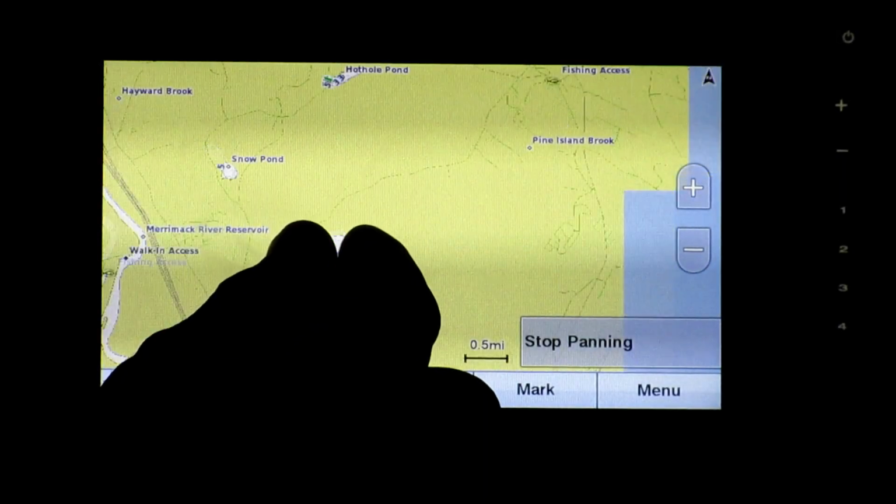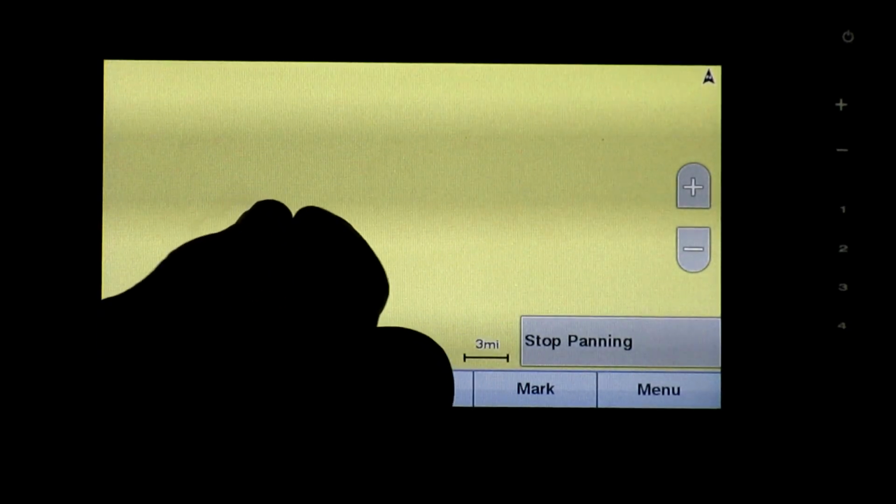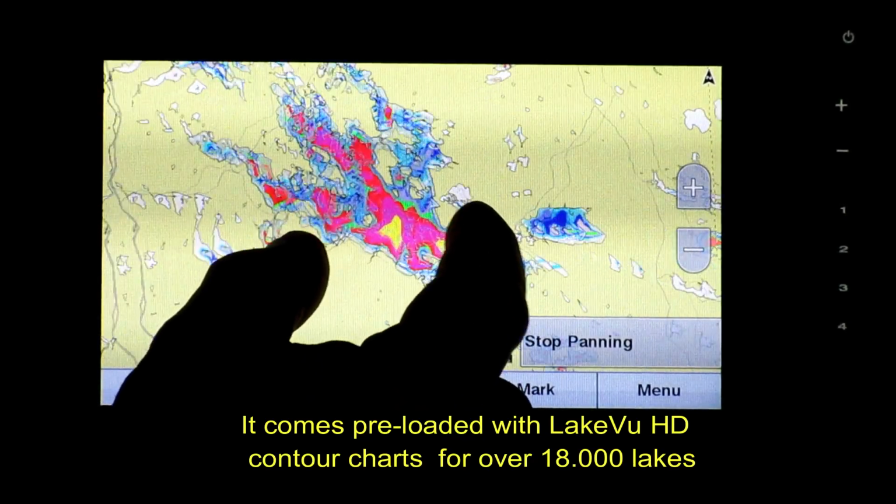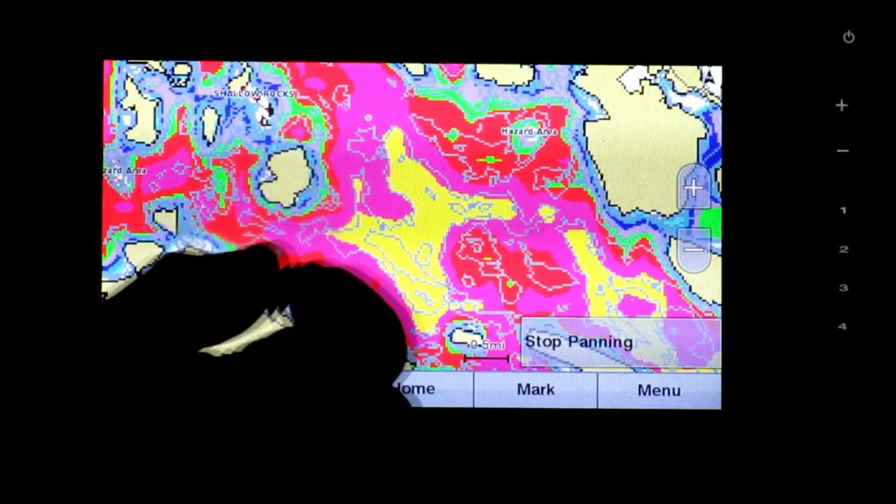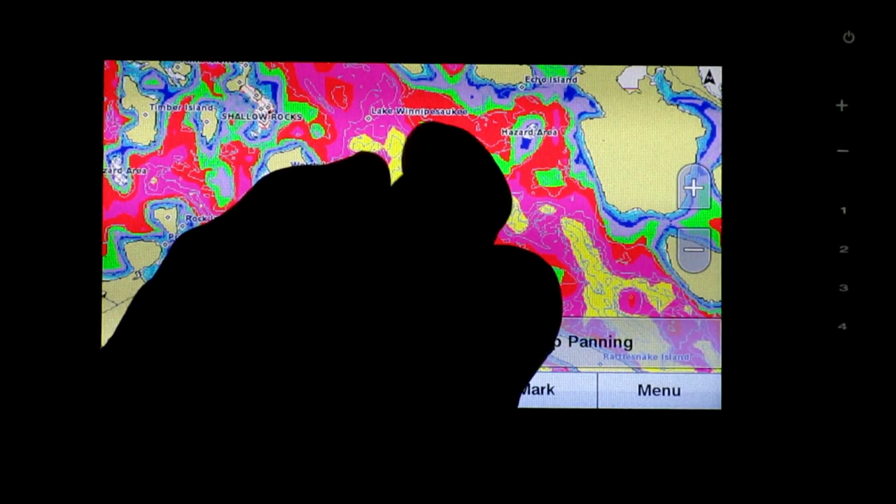Now, another neat feature about this is I have the depth shading turned on. So let me just zoom into another lake. I'm up here in New Hampshire. This is Lake Winnipesaukee, which has a lot of features, a lot of detail, a lot of depth changes, and I have everything shaded. Every color represents a range of depth.